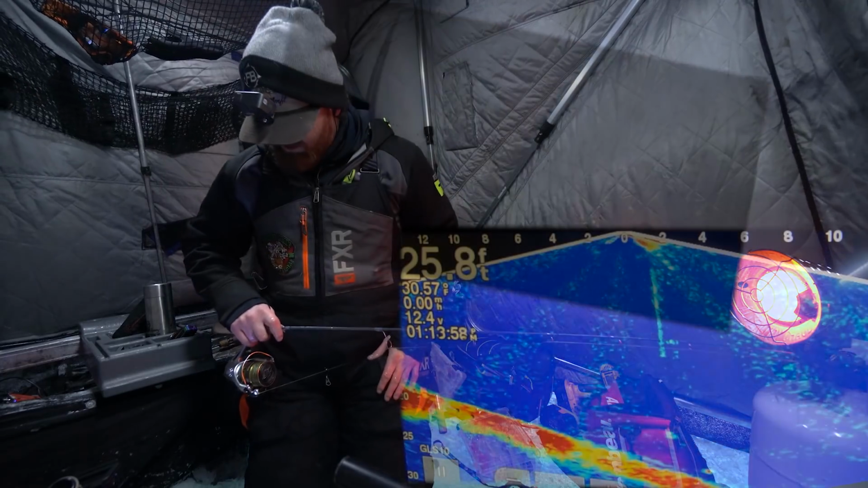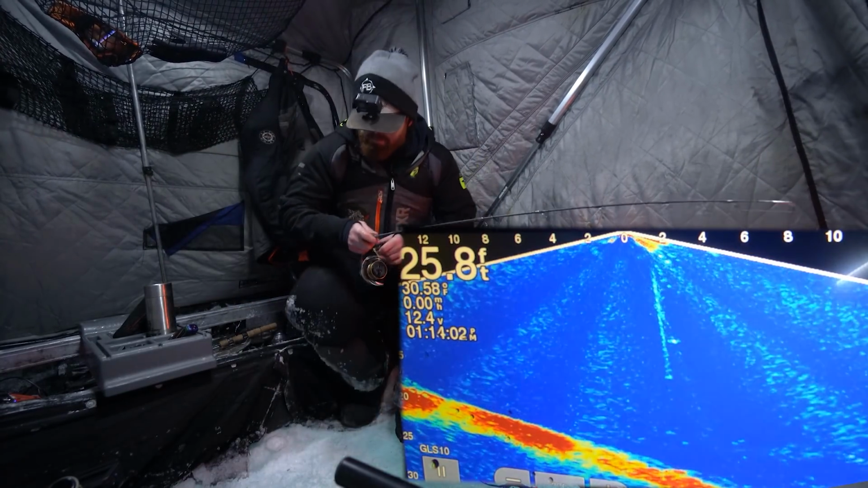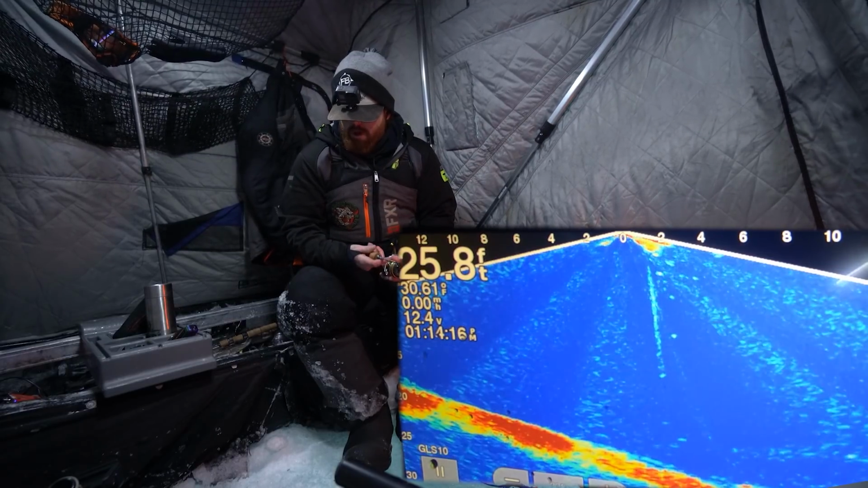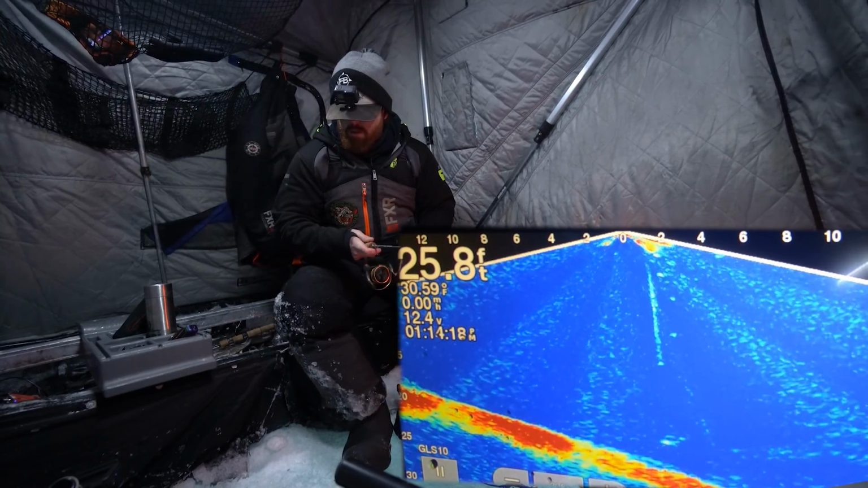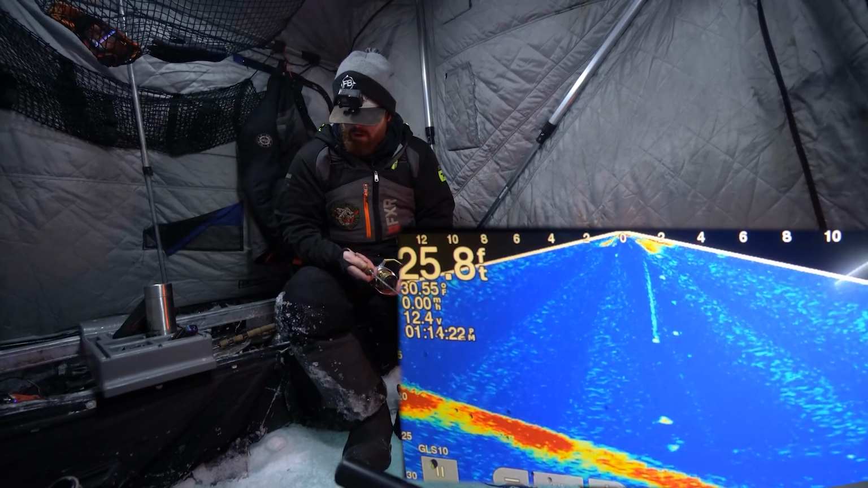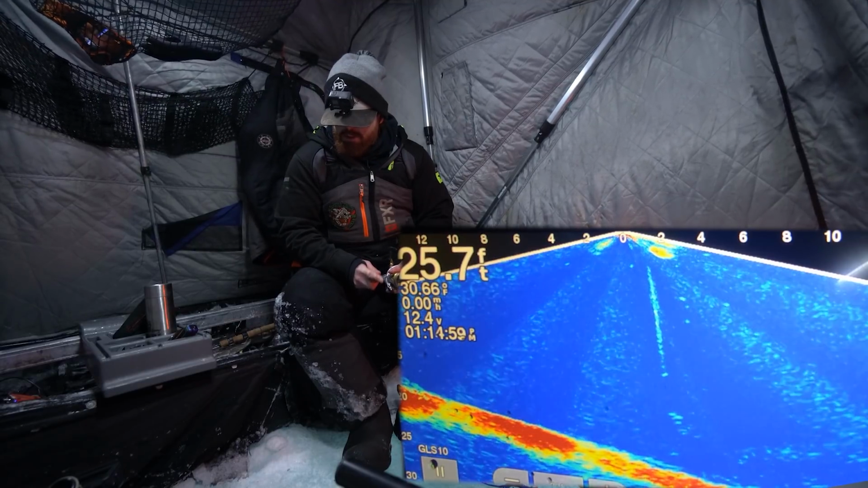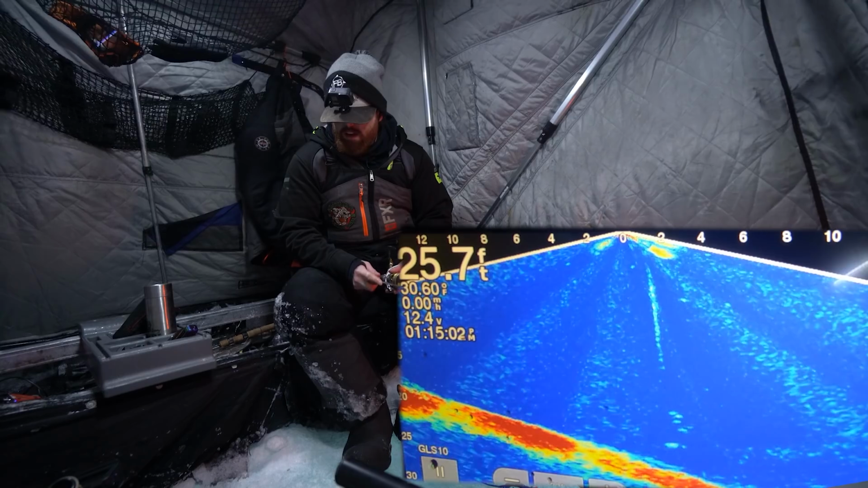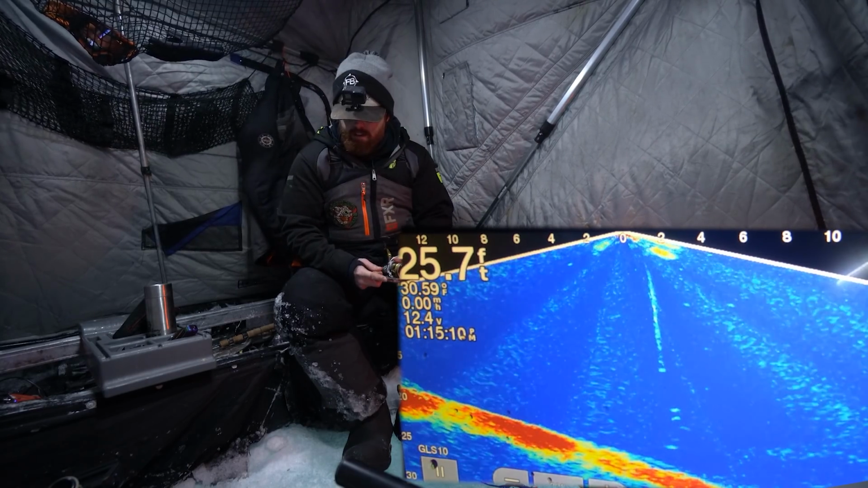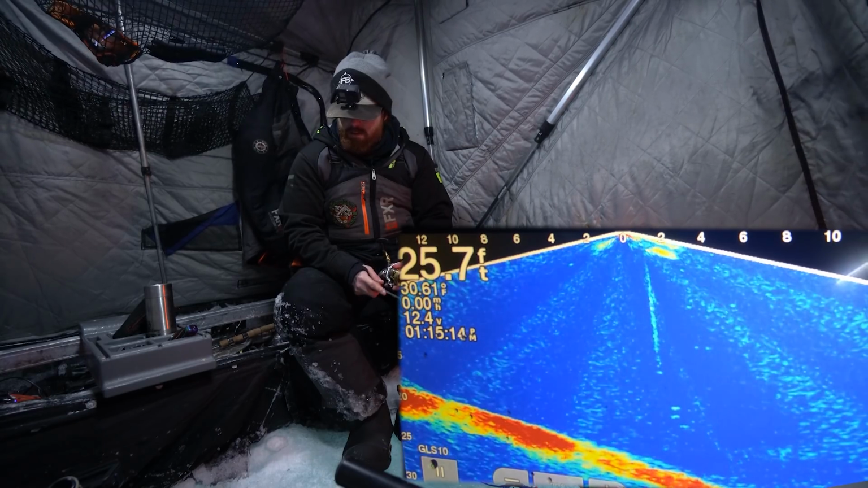Oh, I think there might be another fish coming. Here comes a fish from the bottom right. Much more excitable. Oh yeah, this one, oh my goodness, that looks like a big mark too. There's definitely fish in the area. They're just so skittish. If they're all looking like that fish that we just caught, then they're probably eating twice a year. That was disgusting how skinny that was.